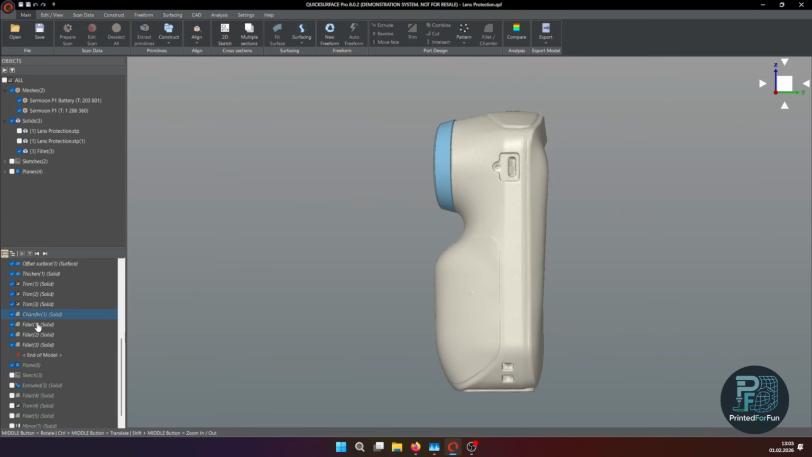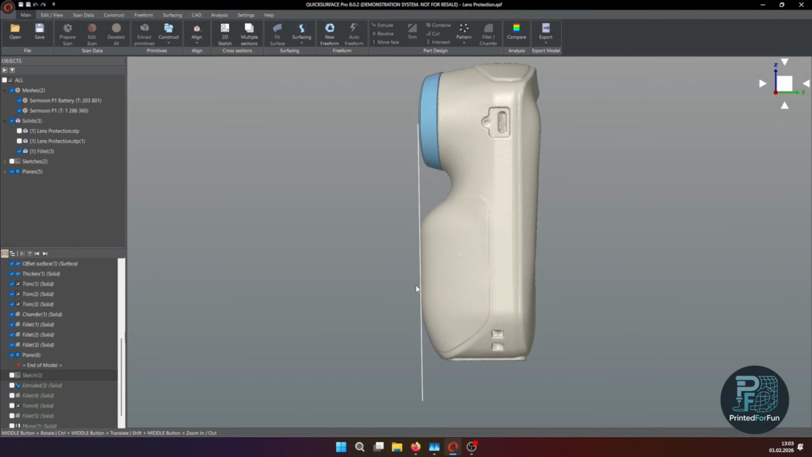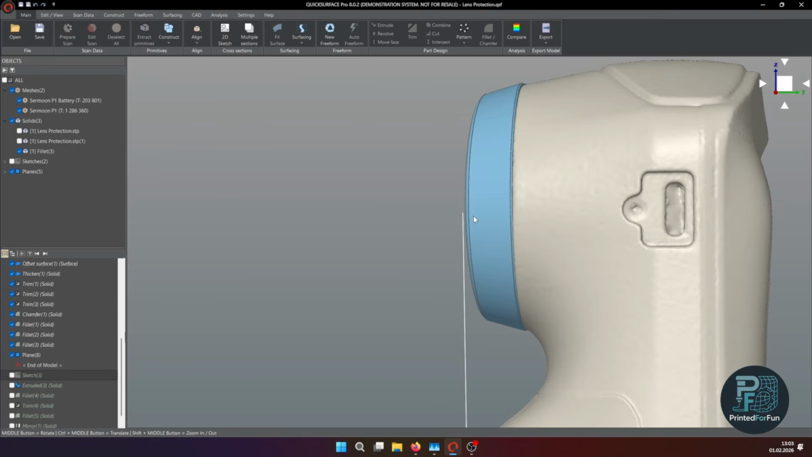But what I noticed is that if I now create an additional plane here, like this, there is a small gap. I just extracted a plane on the handle parts, and then there is, I would say, 0.5 to 1 millimeter gap between the table the scanner lies on and the lens protectors, and this causes a bit of wobble when tapping on a touchscreen.